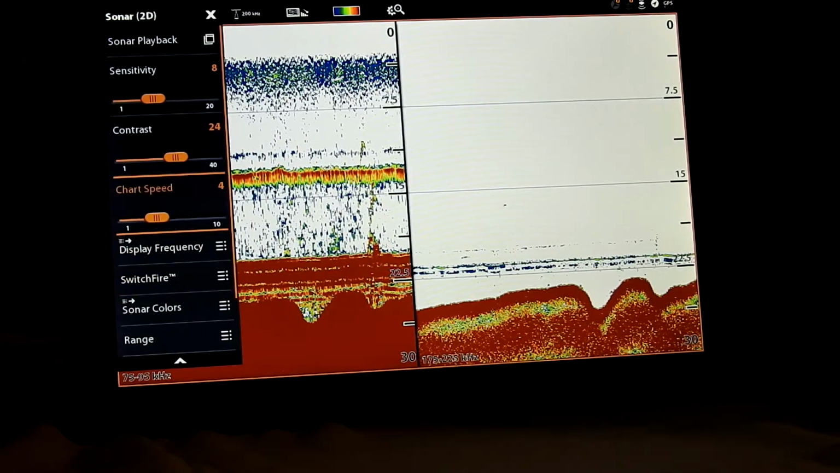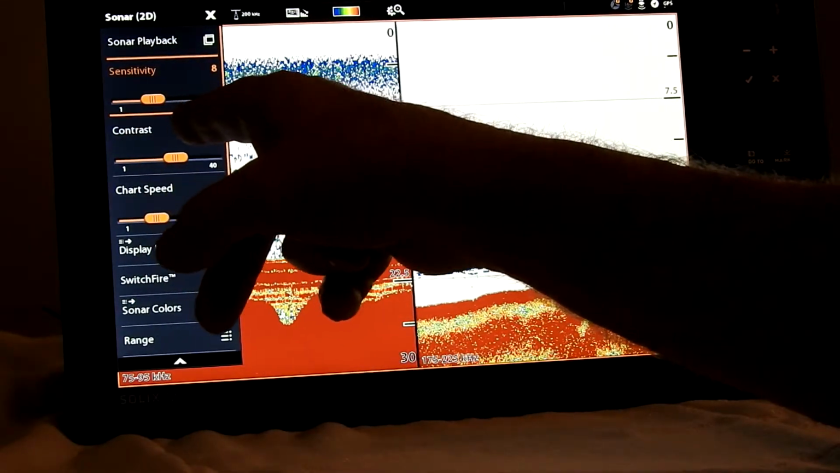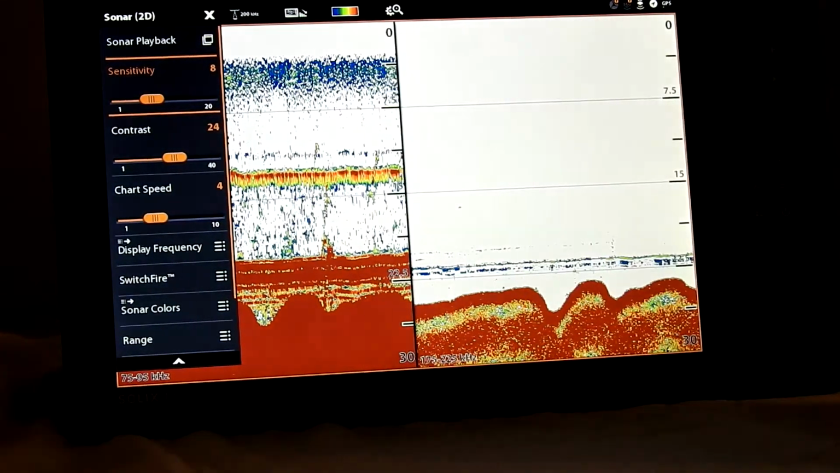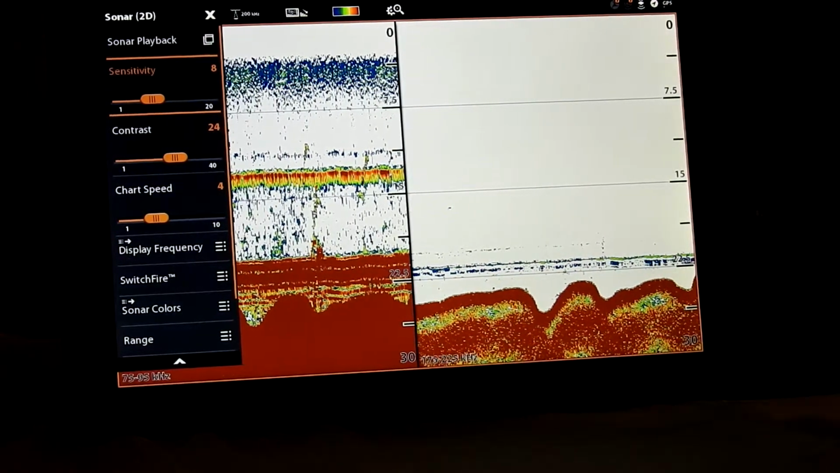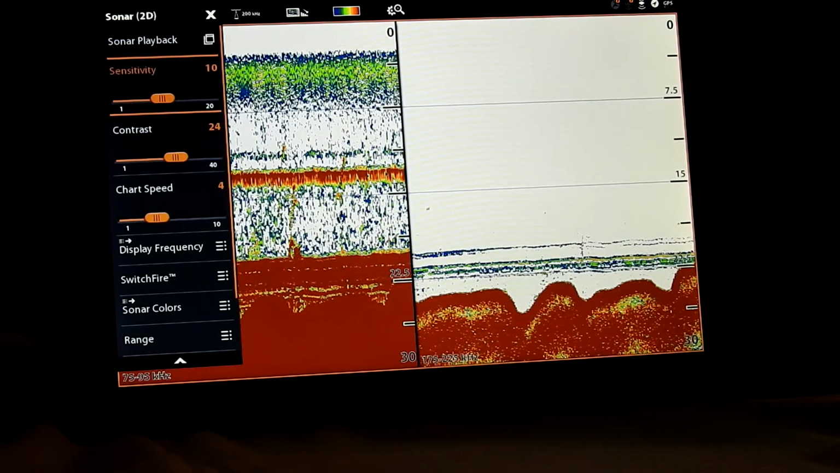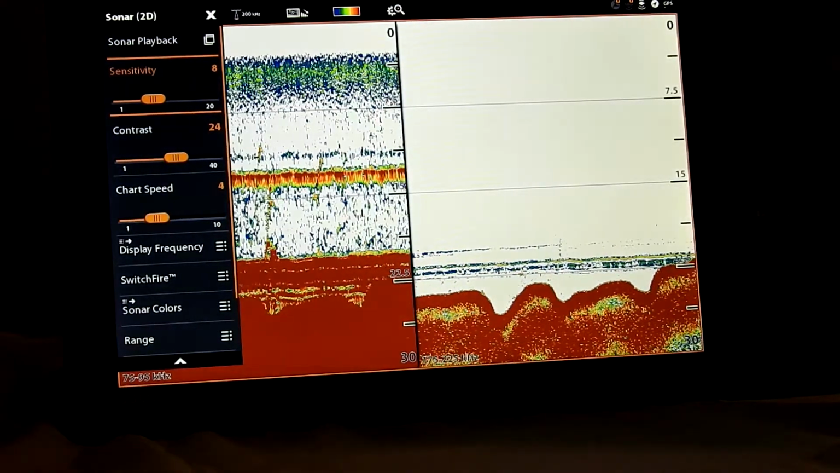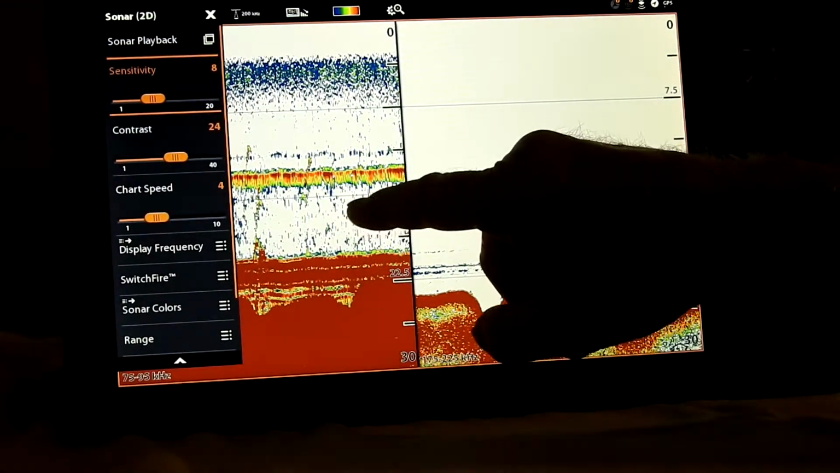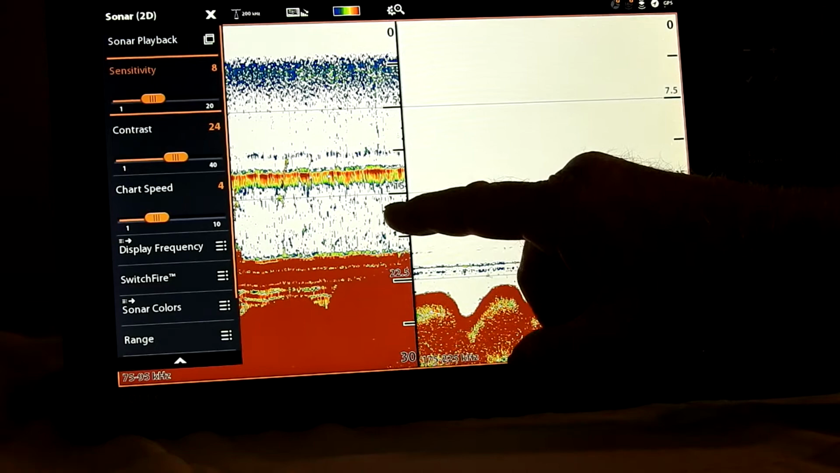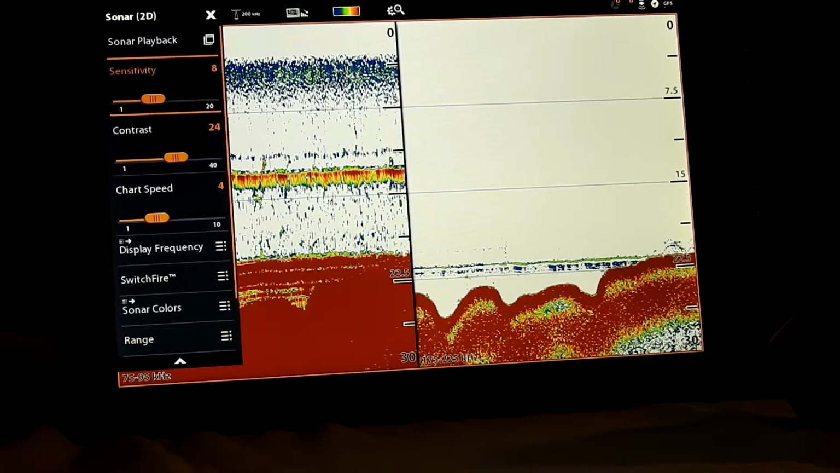Since we're on max mode, our sensitivity has to be low. The factory default is 10, but now we'll take this knob and it changes my sensitivity, and so you get up there to 10 and it's almost starting to blow it out. You can see the fish right here. But I got a lot of interference. I'm not sure how good this camera is because of the backlights in the house. But I have a lot of interference on this because of my kicker motor.